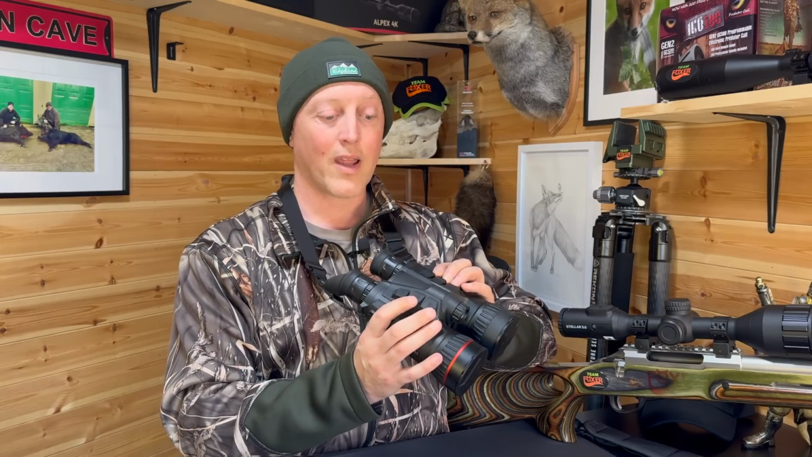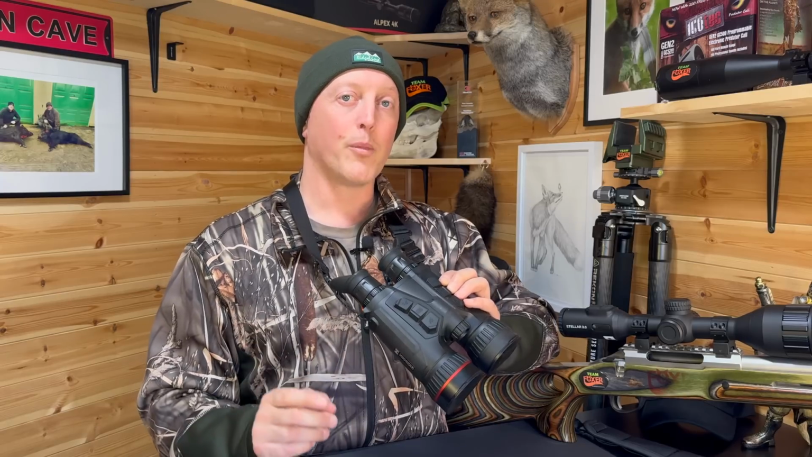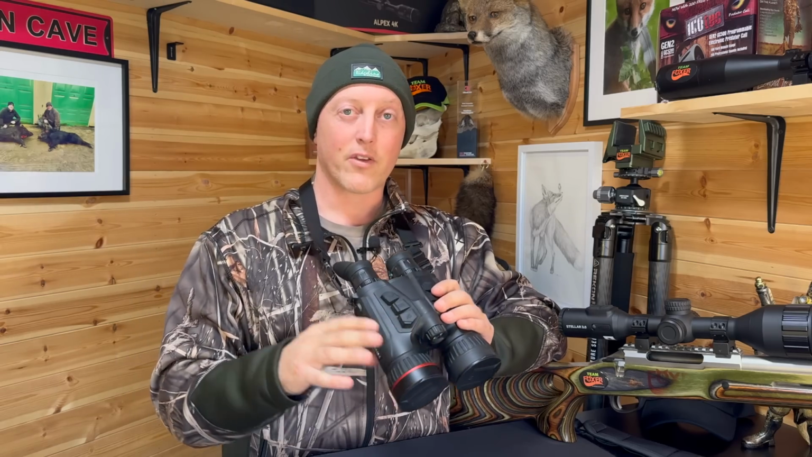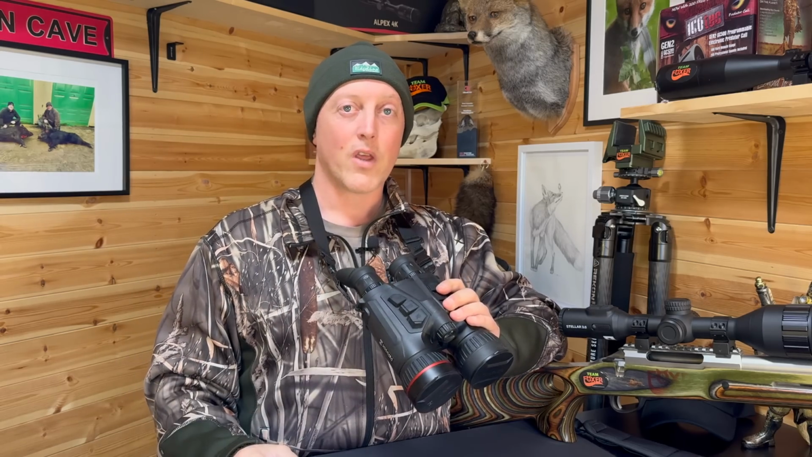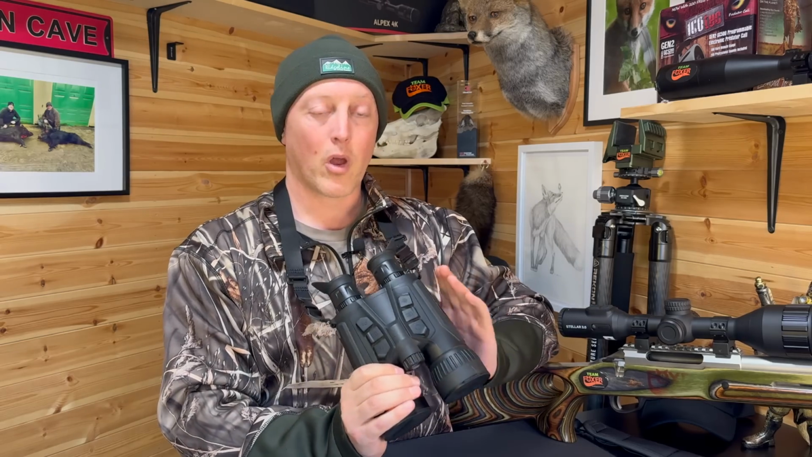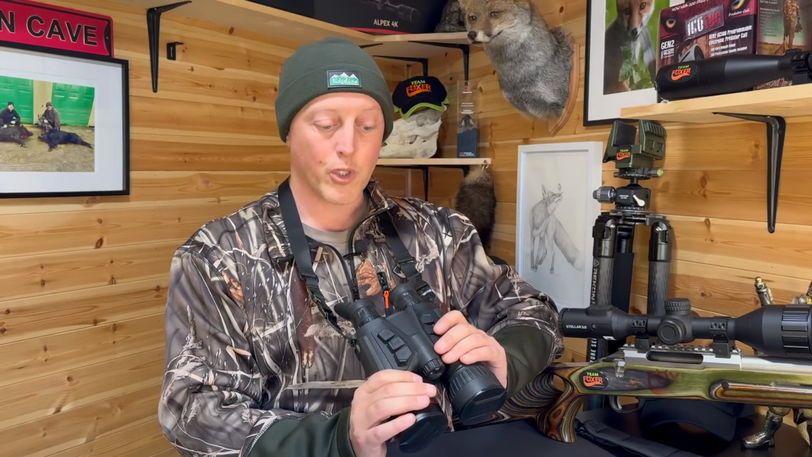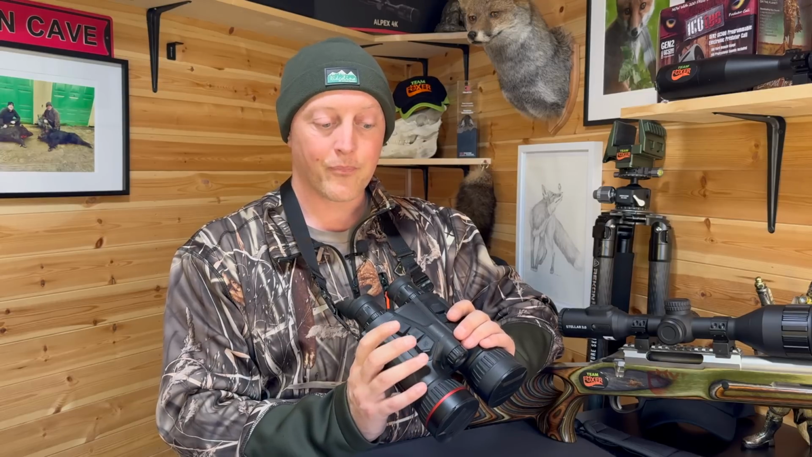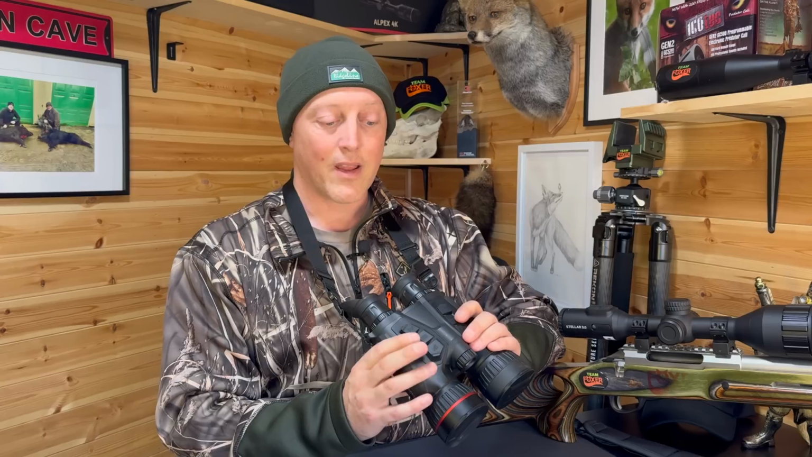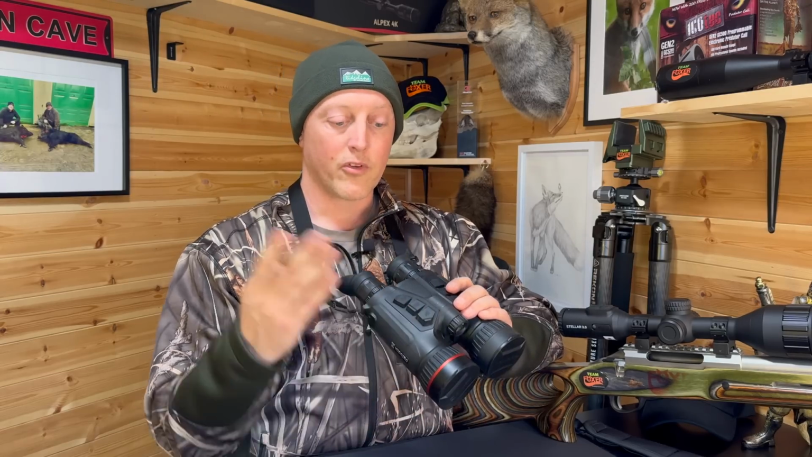This here will allow you to select the sub menu for quick access to brightness and contrast and stuff, and I would recommend doing that each time you go out, because each ambient moisture level, etc., and atmospherics are slightly different from one night to the next, and you might only have to move it up or down 1 or 2 on the settings menus, but I would recommend doing that simply so you can get the very best out of it each and every time you go out. So that's your menu button. Once you're in the menu, you use the 2 right up and down buttons to scroll up, scroll down, and then press and hold the menu button to come out of it.